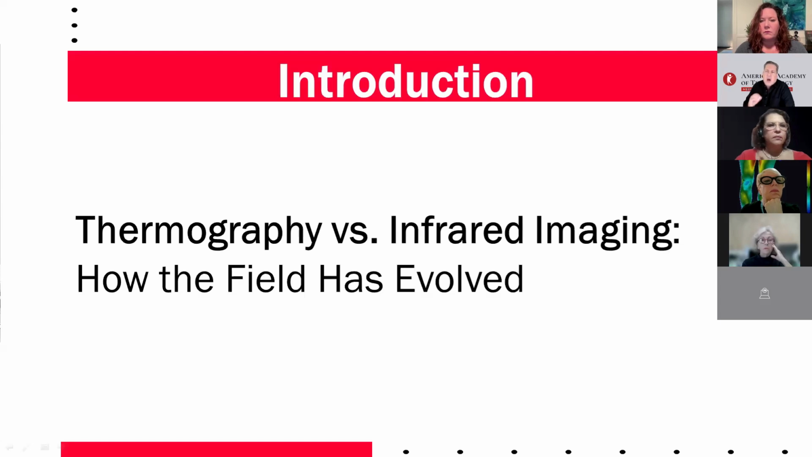Today, we are diving into how medical thermography and infrared imaging have evolved, particularly in the introduction of AI-driven point-of-care approaches. These advances are reshaping clinical practice in areas like vascular health, neuromodulation, and oncology, as I said. Let's explore what has changed and how these new methods improve diagnostic accuracy and treatment.